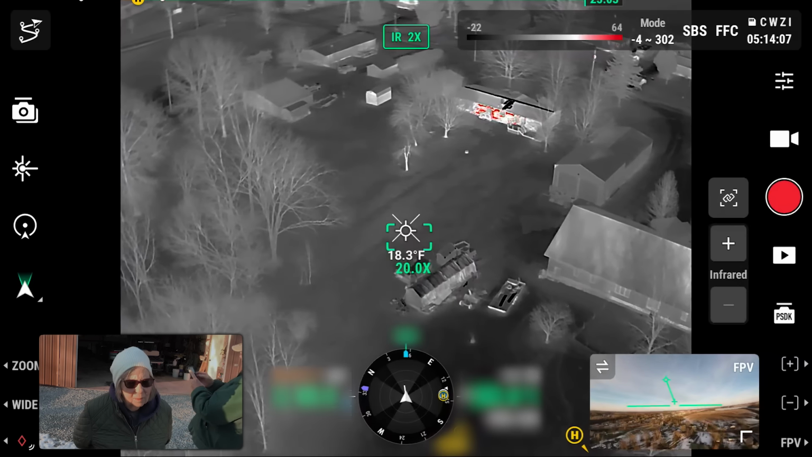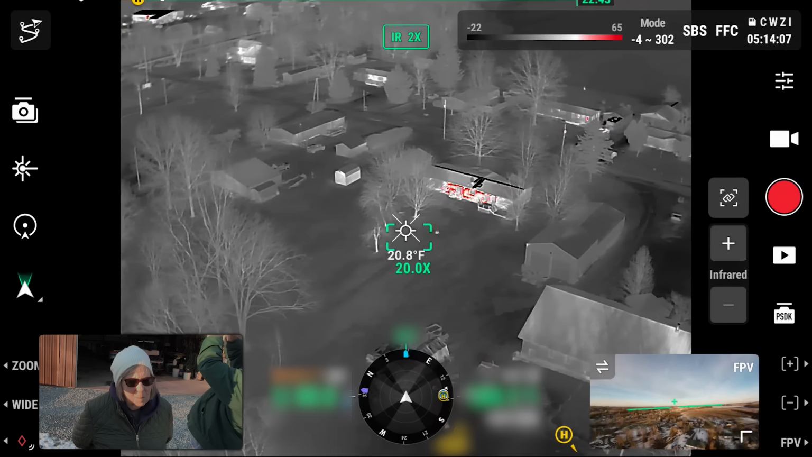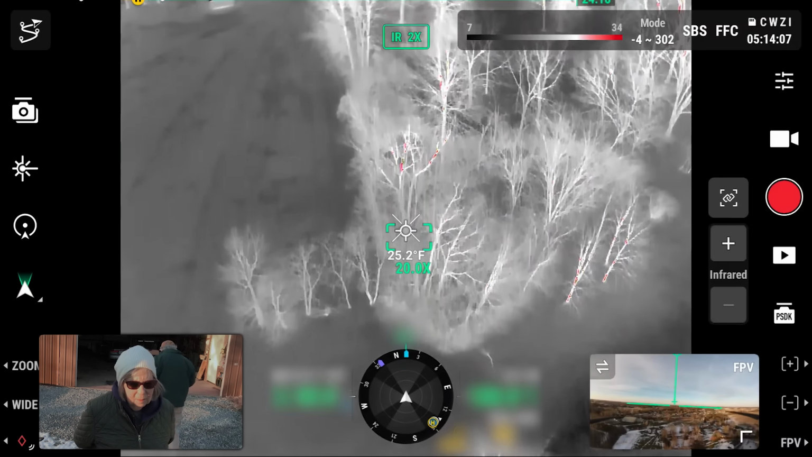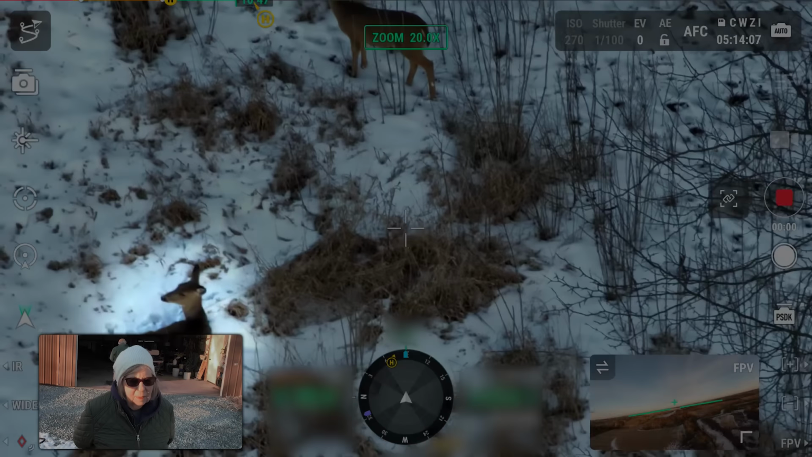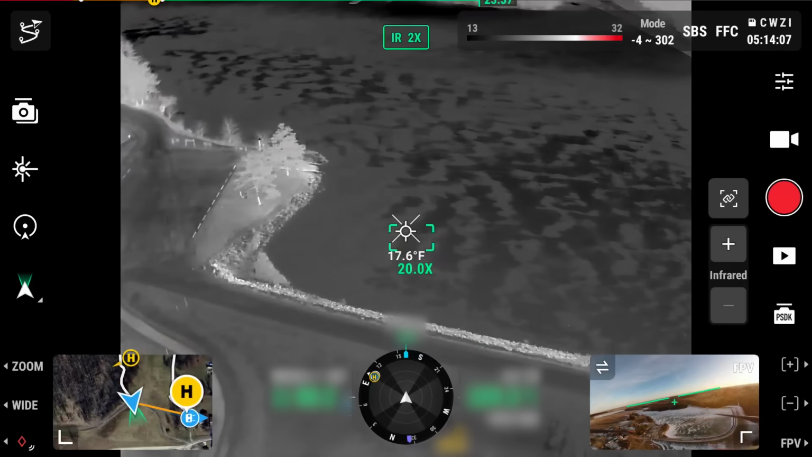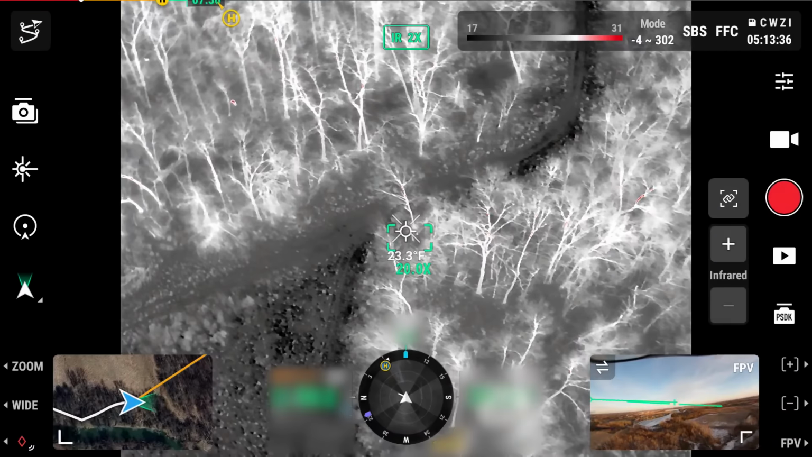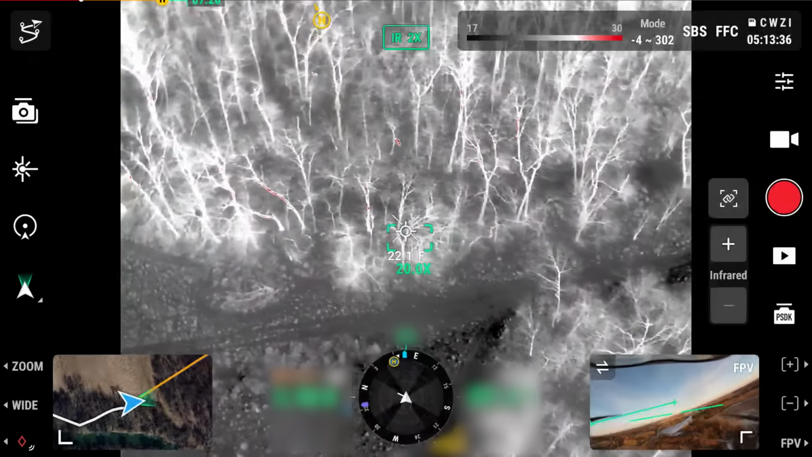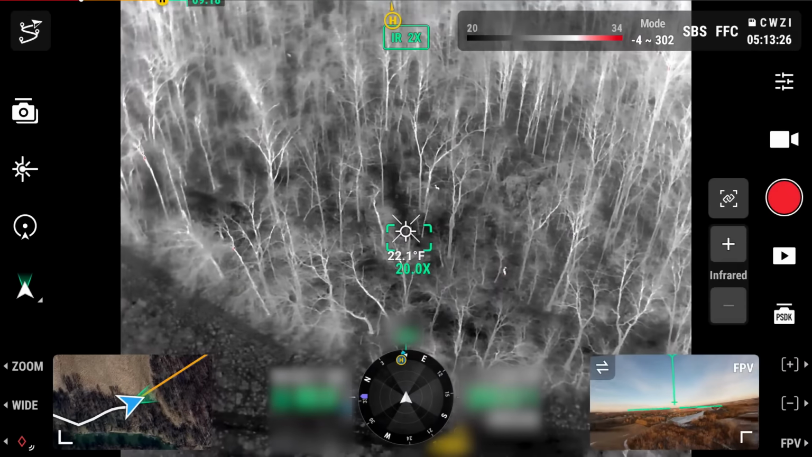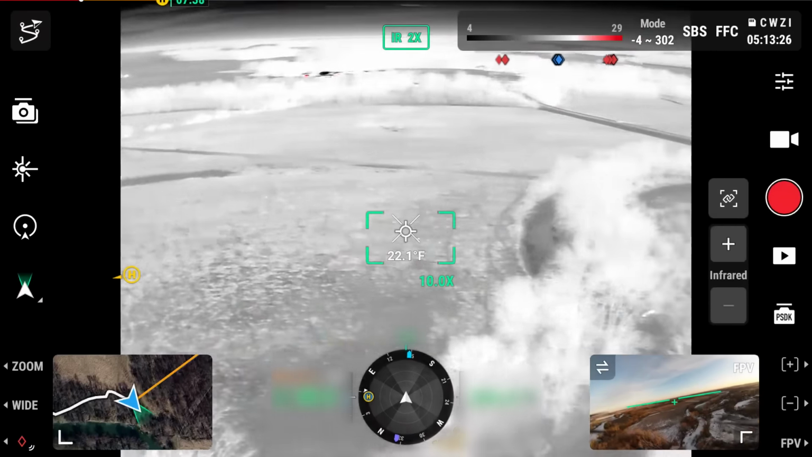So I'm just looking around there. There's another speck. Yeah, that looks like an object though. Yep, it's a fire pit. After a while, after you get used to deciphering through the little things, you kind of get used to seeing. It has to pick up thermal. Yes. Just gonna look through that field just from here. Or that's the reservoir. This is the field over here. Yep, another deer. Looks like there's several deer out there. Another one right there. Let's see here.